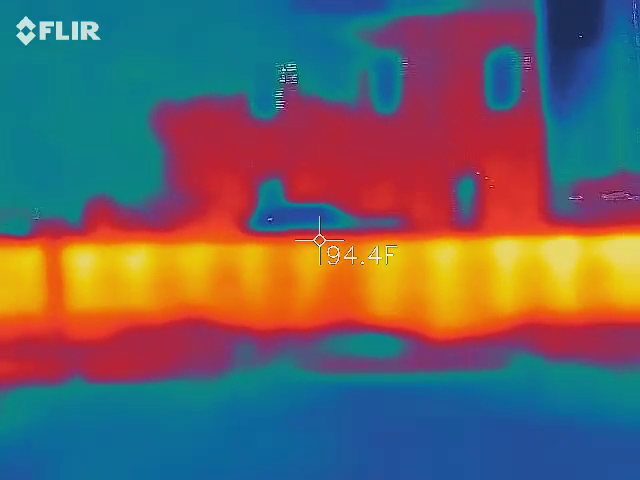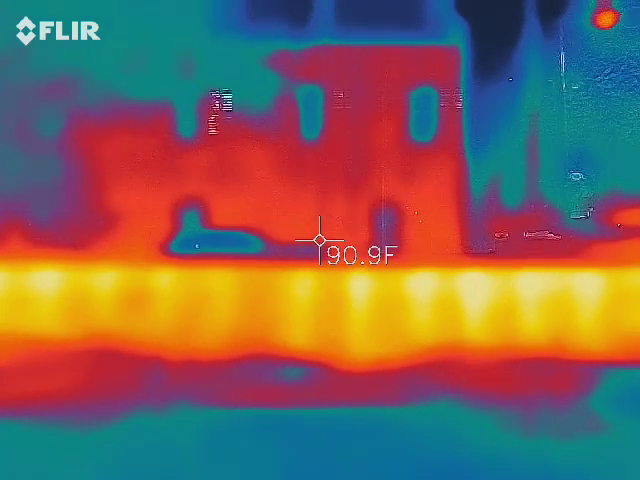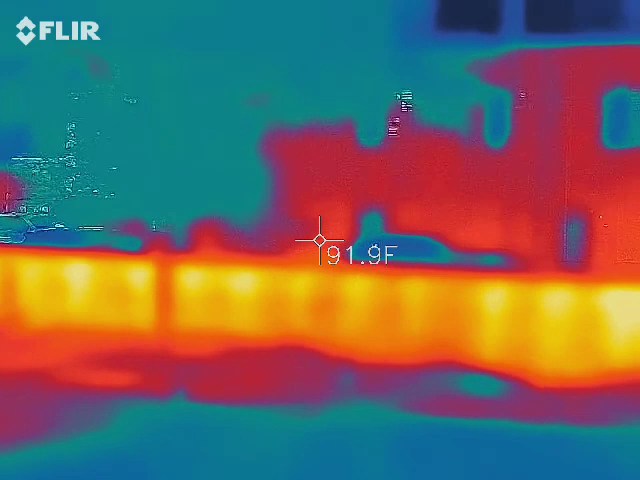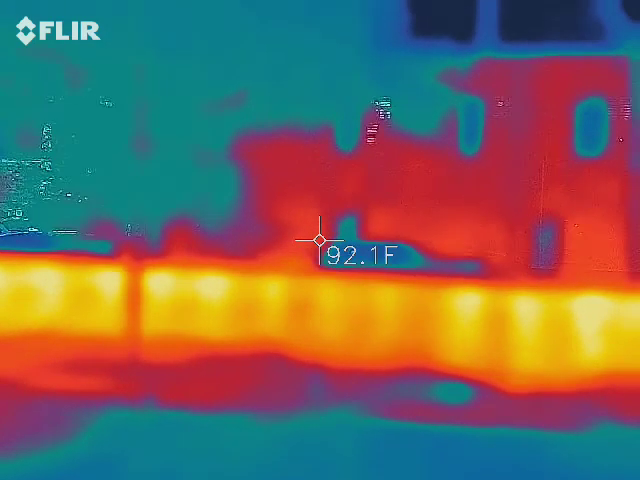Whenever you've got things in the distance, like those trees, it's really getting confused because it only sees the temperature. So that's why you've got the outskirt of that purple. Gotcha. So it's a little bit warmer because of the building. So it's going to give you that blended look.